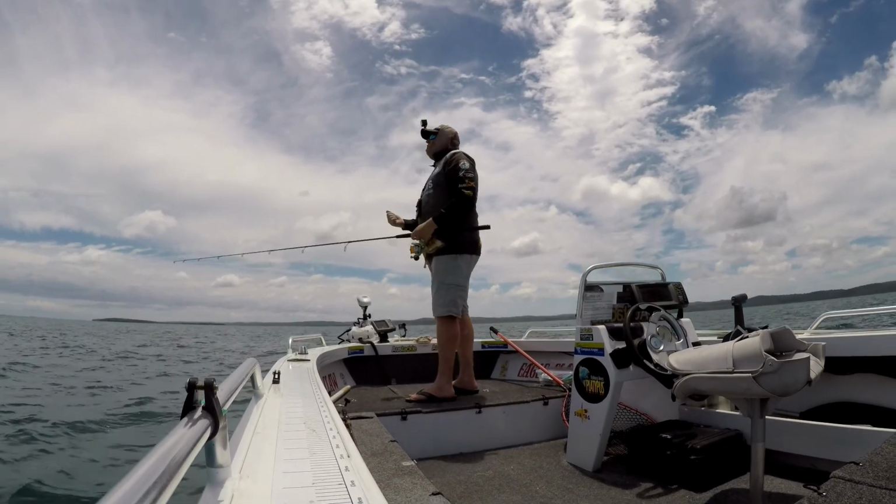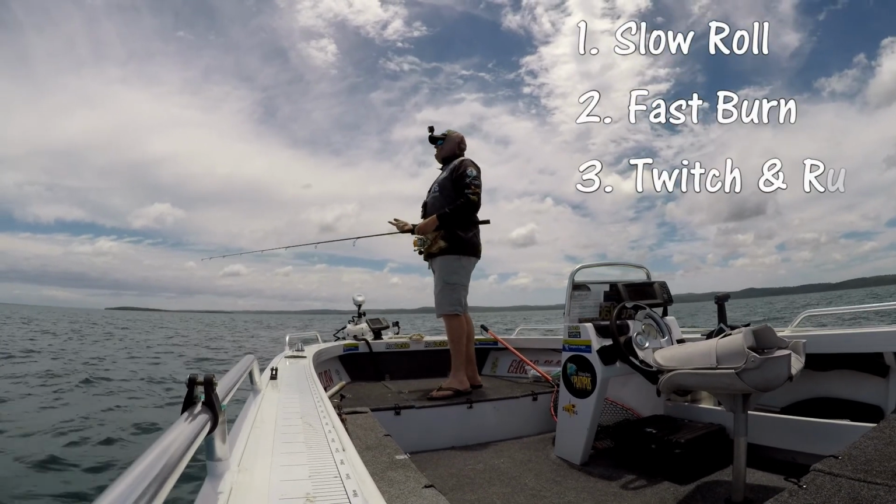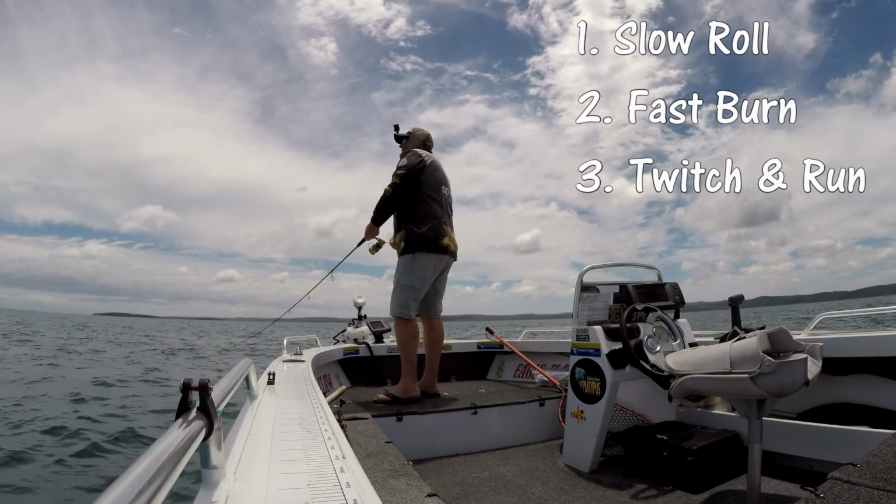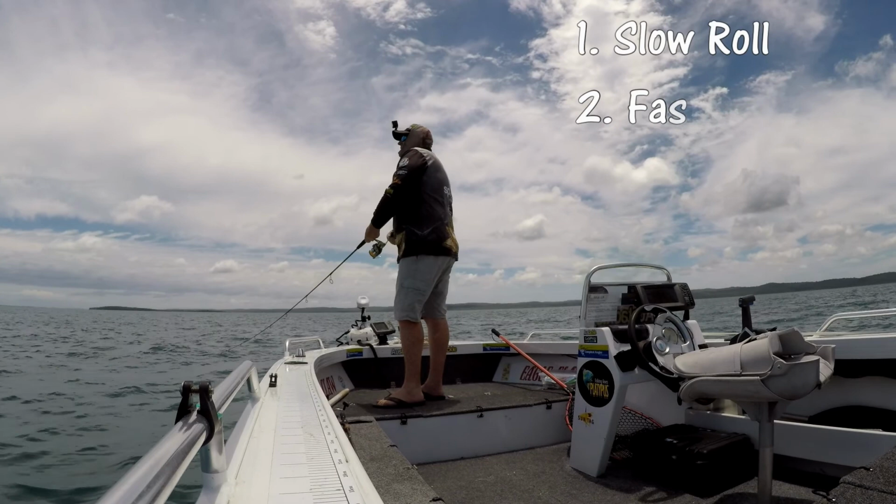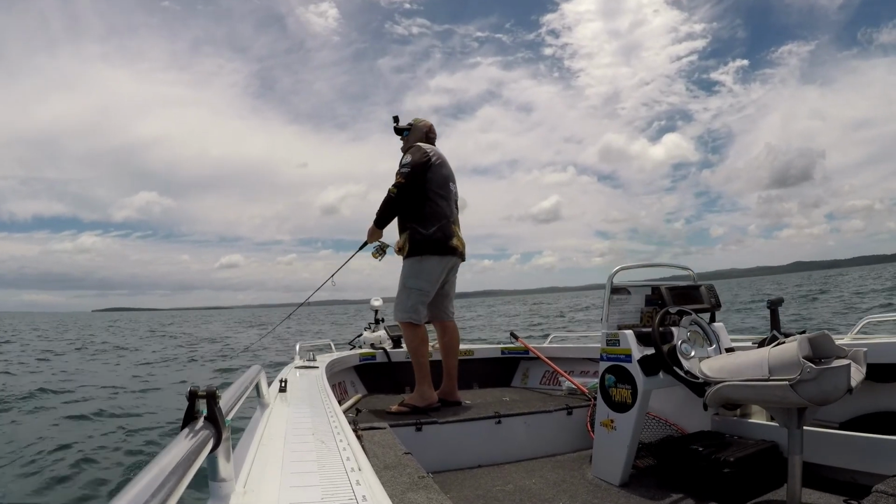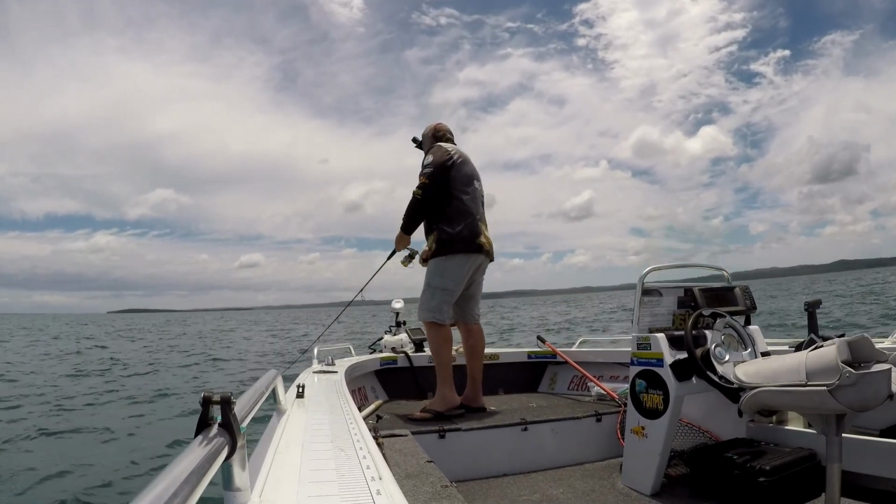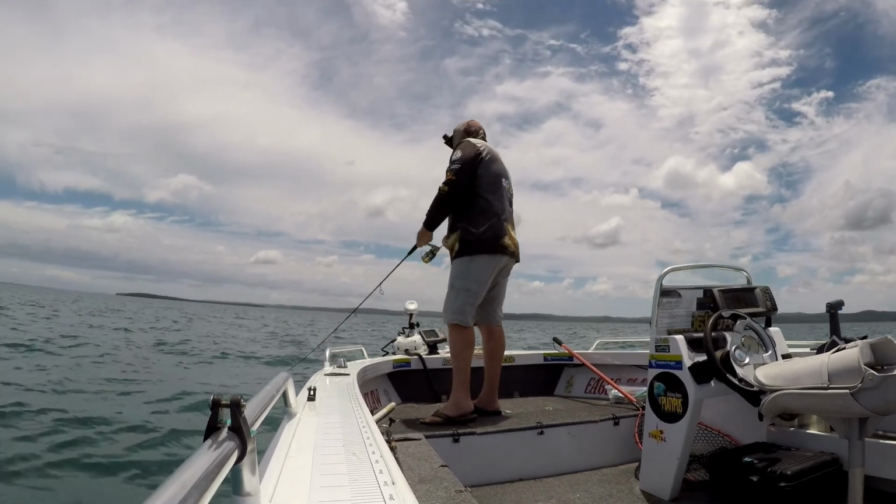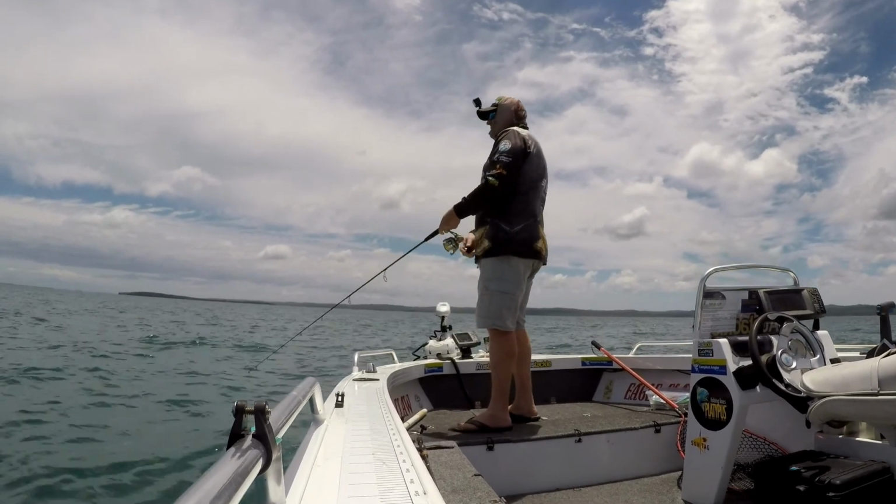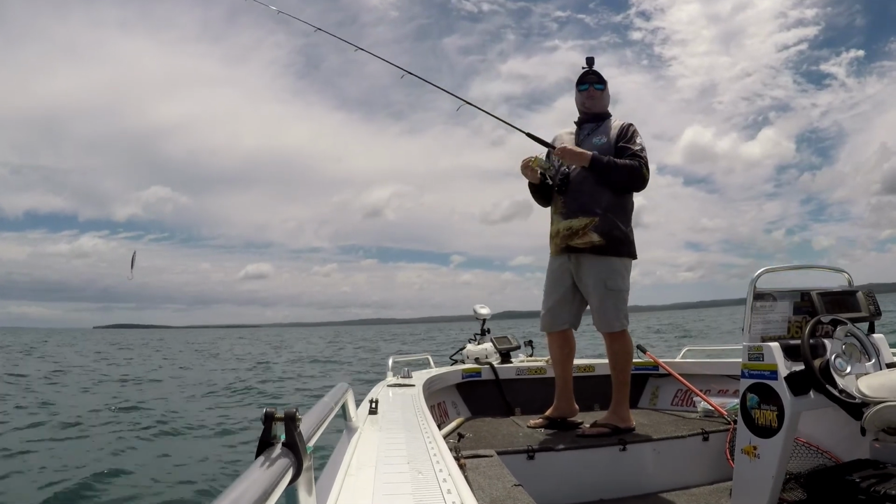There's three retrieves that I use when using metal lures: a slow roll, a fast burn, and a twitch and run. The slow roll is fairly simple. You just cast it out as far as you can, let it sink to the desired depth, and then just a nice slow roll straight back to the boat. The twitch and run is a little bit more complicated. You throw it out, let it sink to the desired depth, and then as you're rolling it back towards the boat, you shake the rod tip left and right, and that reverberates through the line down to the lure, making the lure dart left and right.